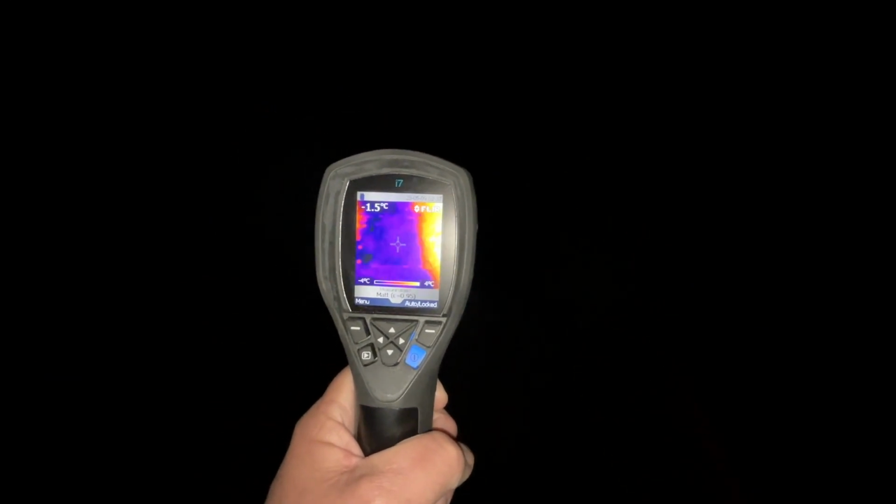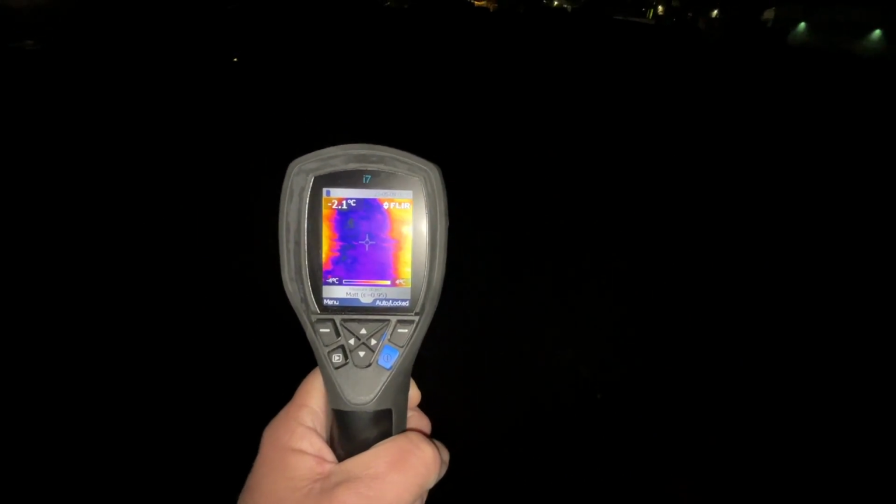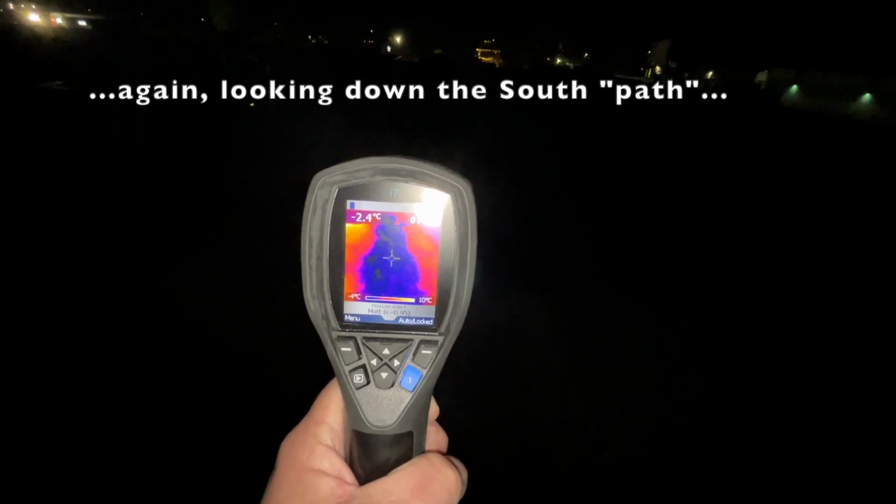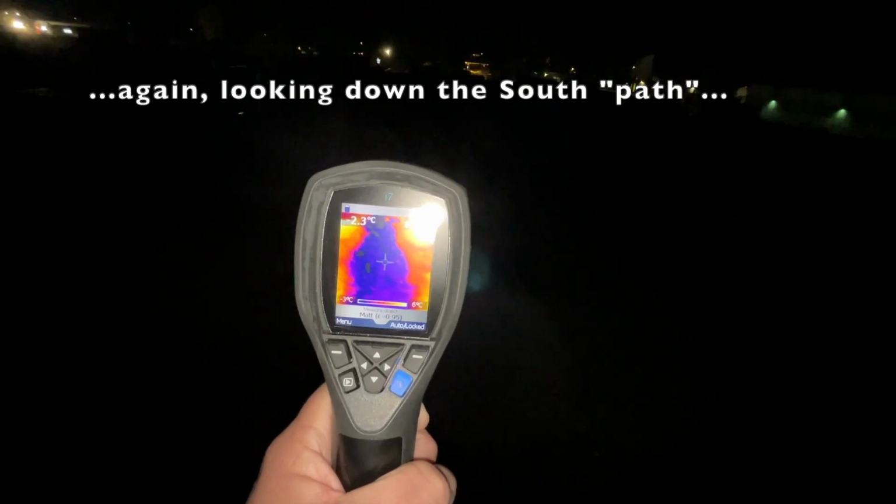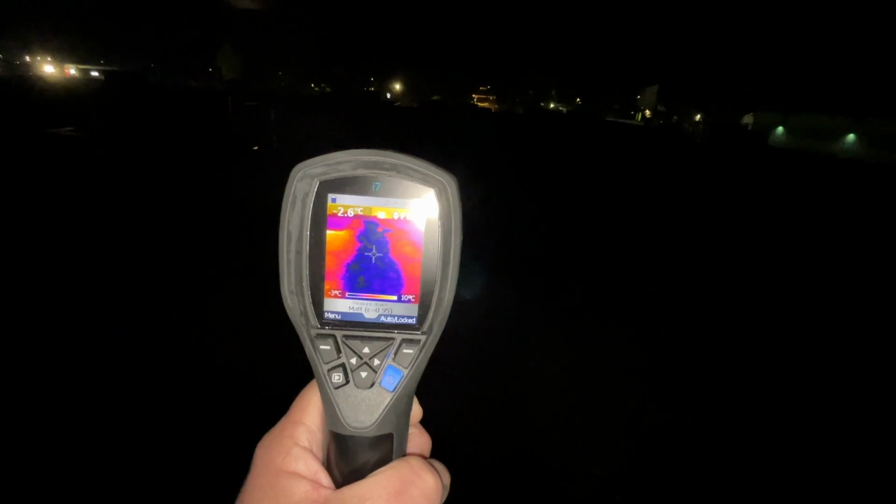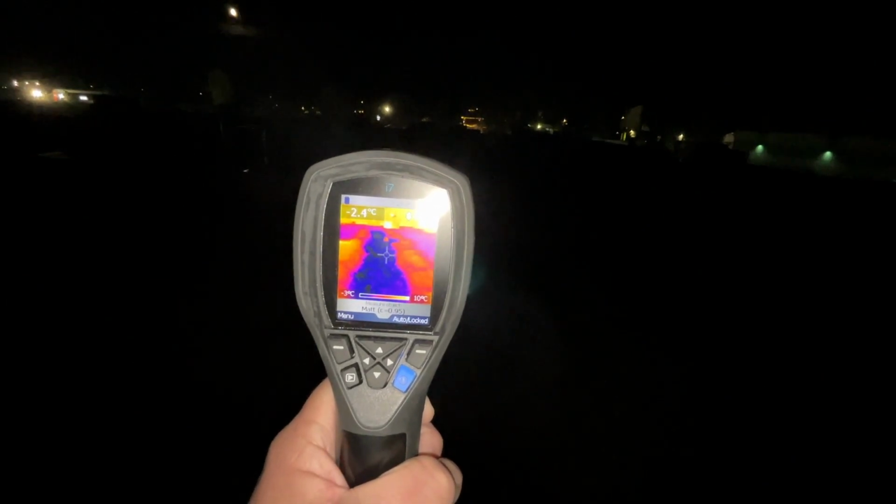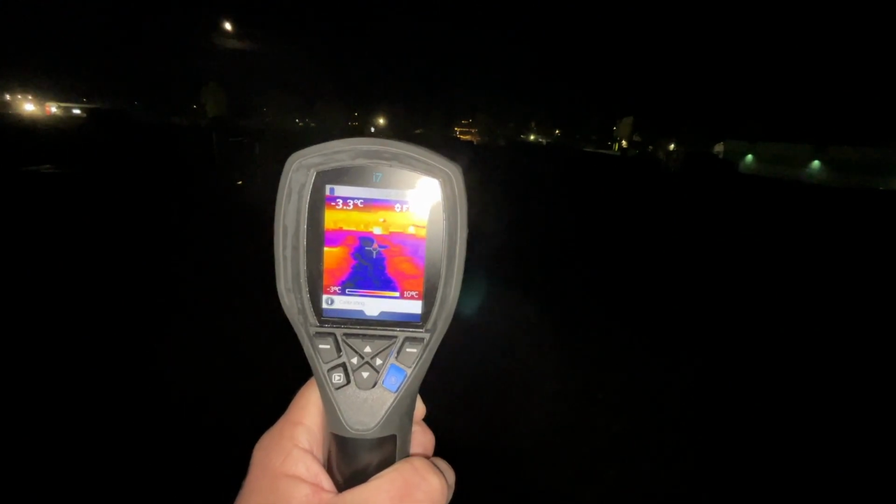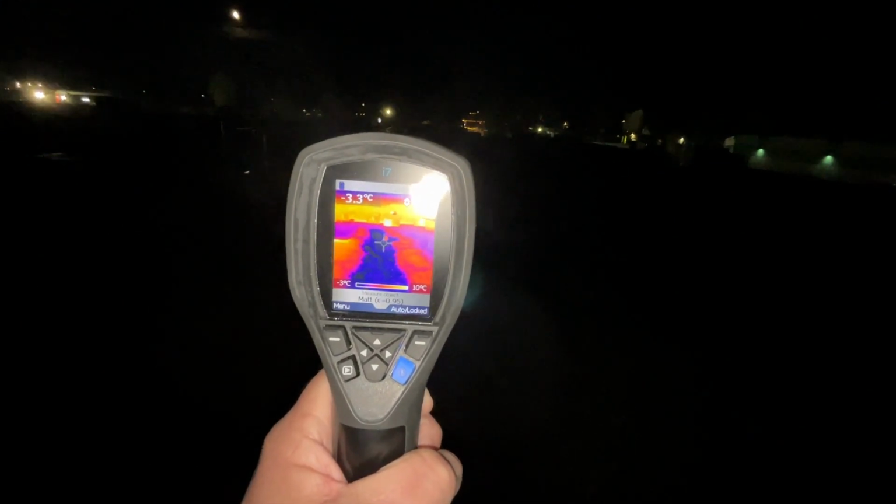And so if I had to make a more educated guess than I was able to make before, I would say that the water is coming from here. That spot right there in the bullseye is the first drain that I fixed on the roof here.